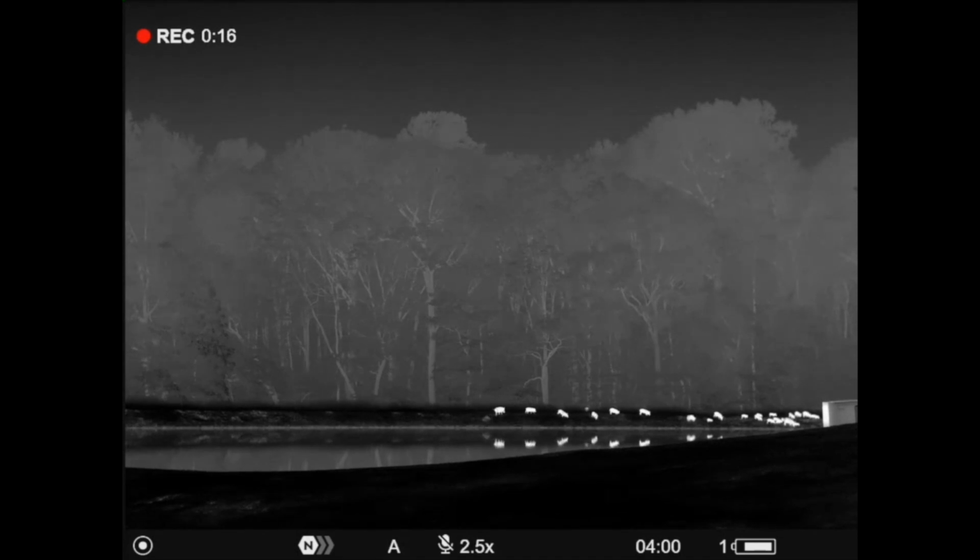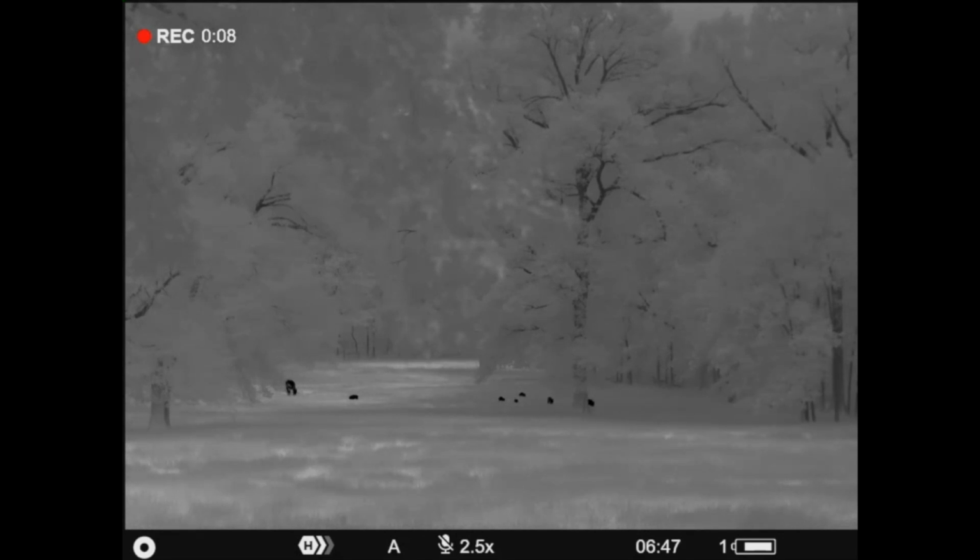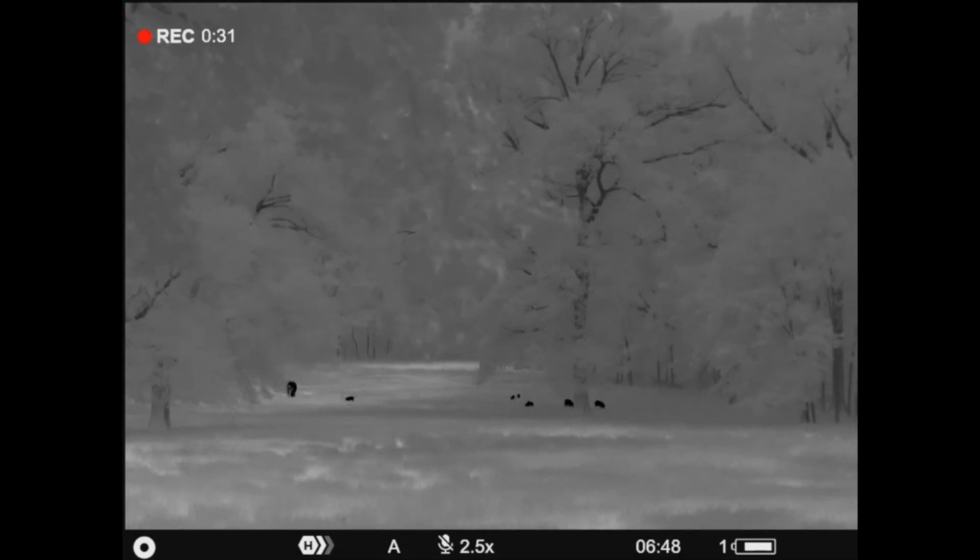So 1024 by 768 HD, what I call ultra high resolution, 12 micron sensor. It's sub 40 millikelvin. I want to talk about that. I'm going to make a note, 40 millikelvin. I'm making some notes for a minute to talk about. Sub 40 millikelvin sensor, 50 hertz refresh rate. It starts at a 2.5 power base mag with digital zoom, goes all the way up to a 20 power. It's got an AMOLED HD display, 1024 by 768 as well. Field of view, 55 feet horizontally at 100 yards.